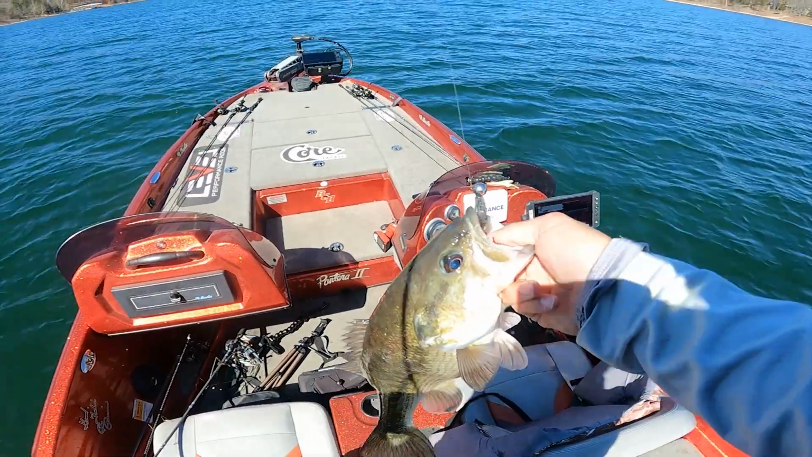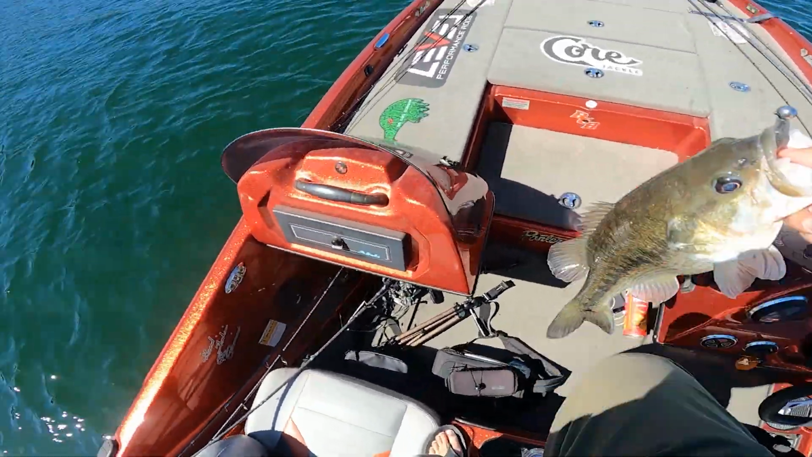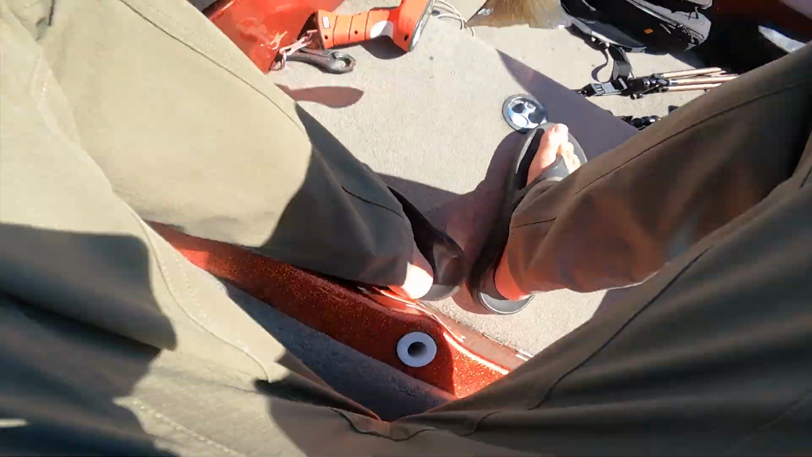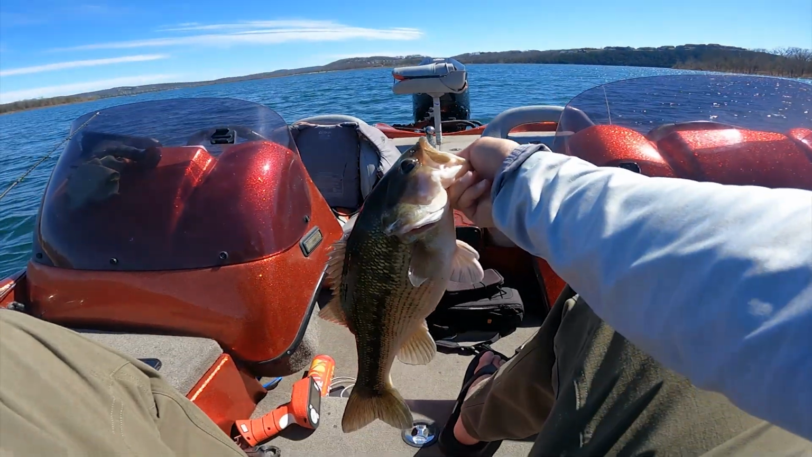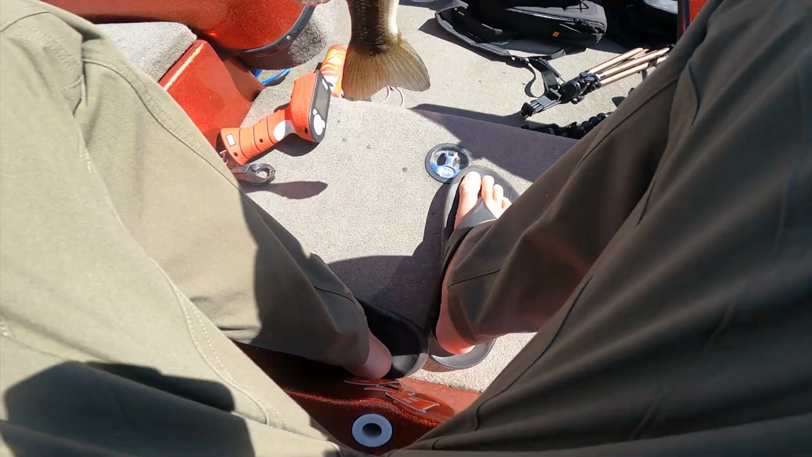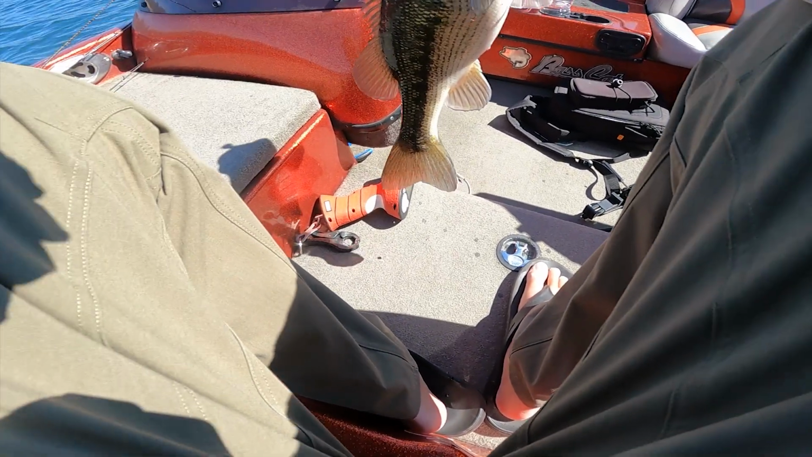Wow, did not have that recorded. Holy smokes, look at that giant spot we just caught, guys. Big old spotted bass, man. Look at that dude. Guys, might be trying to film an uncut real quick. I just didn't get anything there. How about that?